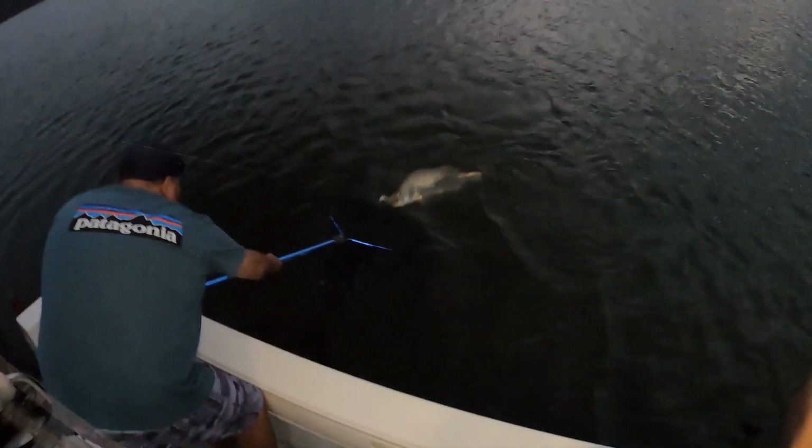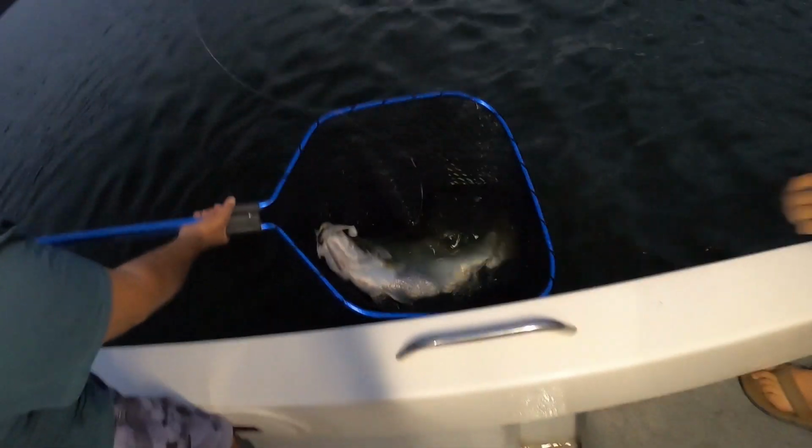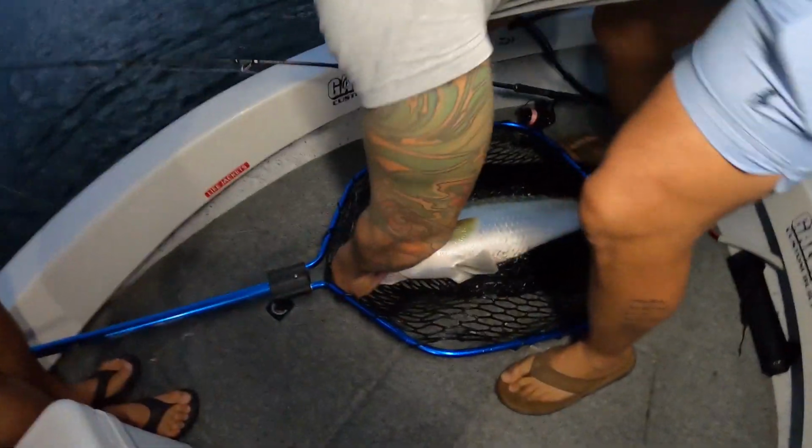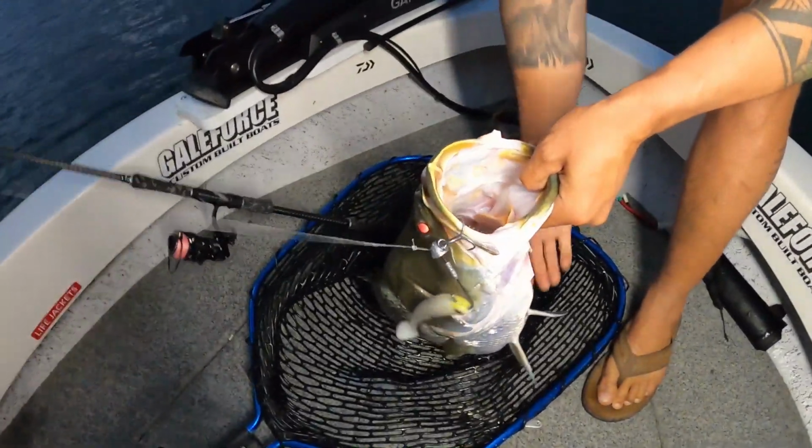Oh, he's got it out. There we go. He actually ended up spitting it out towards the end there. Nice, it's a nice fish. But there you go, that's the jig head, just straight off the treble.